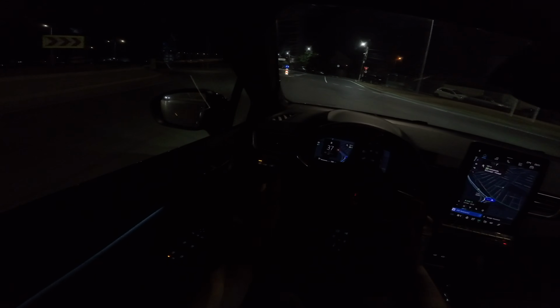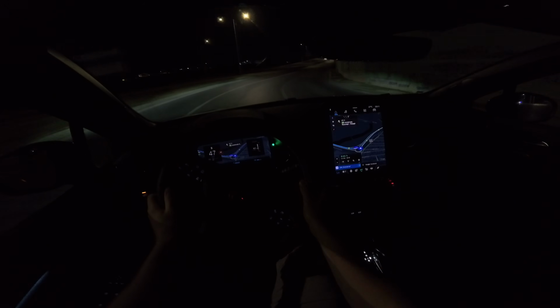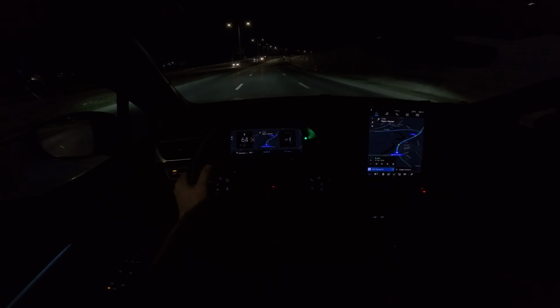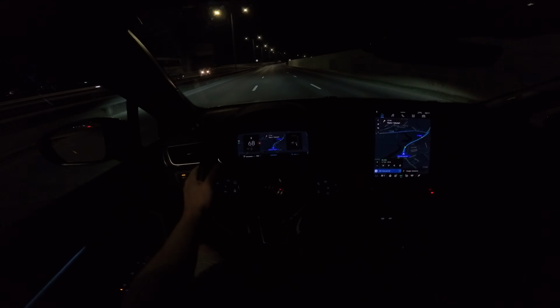Lovely to drive, easy to drive in the roundabouts, easy to drive in the corners. It stays good on the road. It's set up for comfort. It has soft, nice suspension. The steering wheel is assisted and nice. Yeah, it's quite nice.